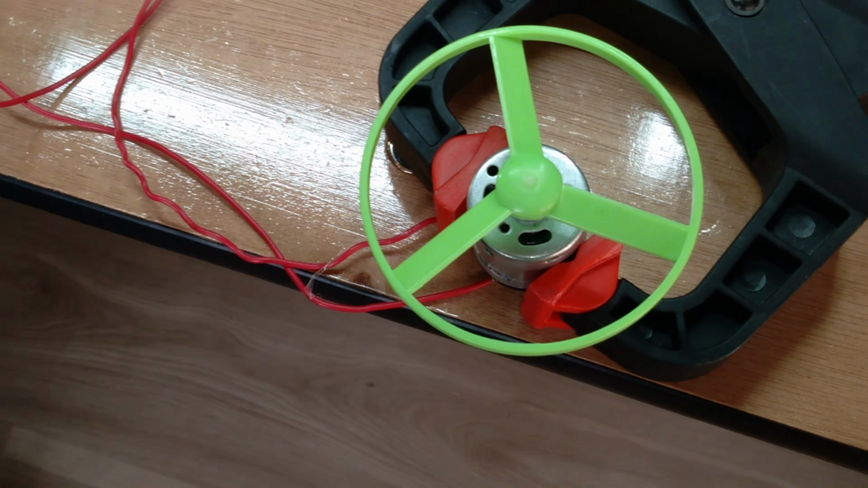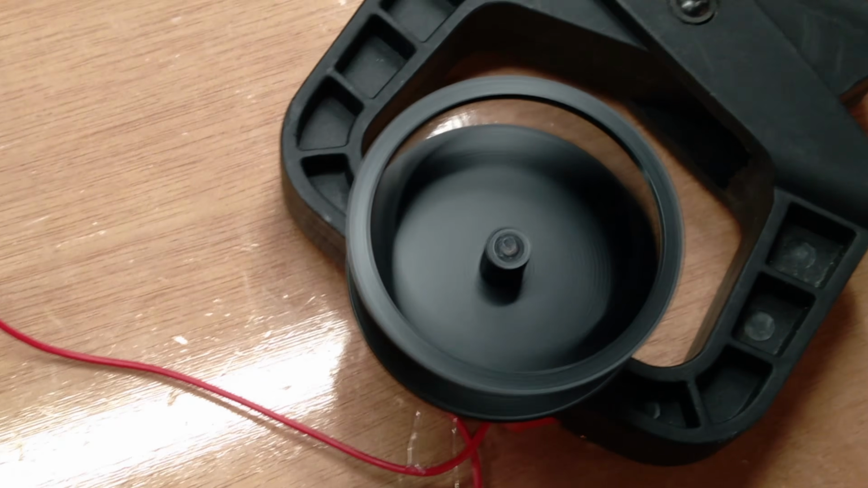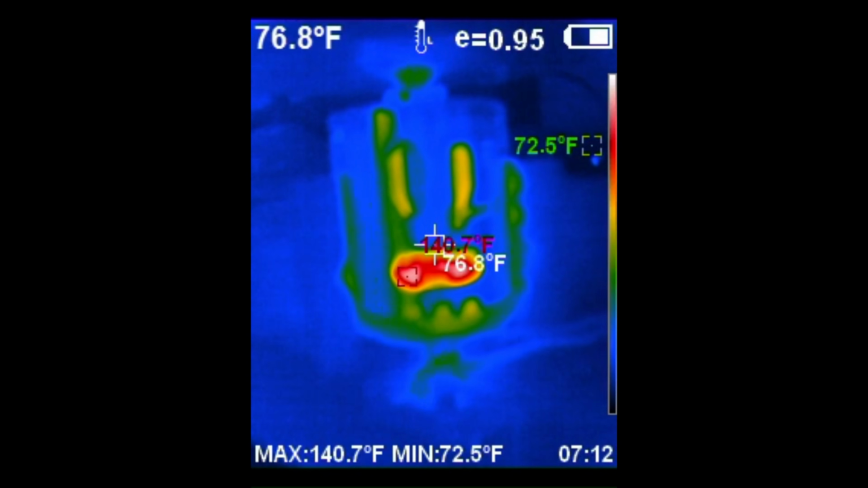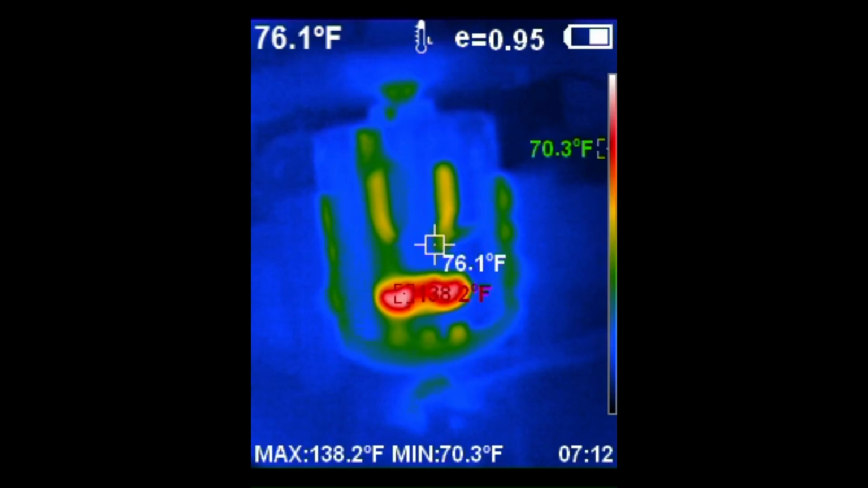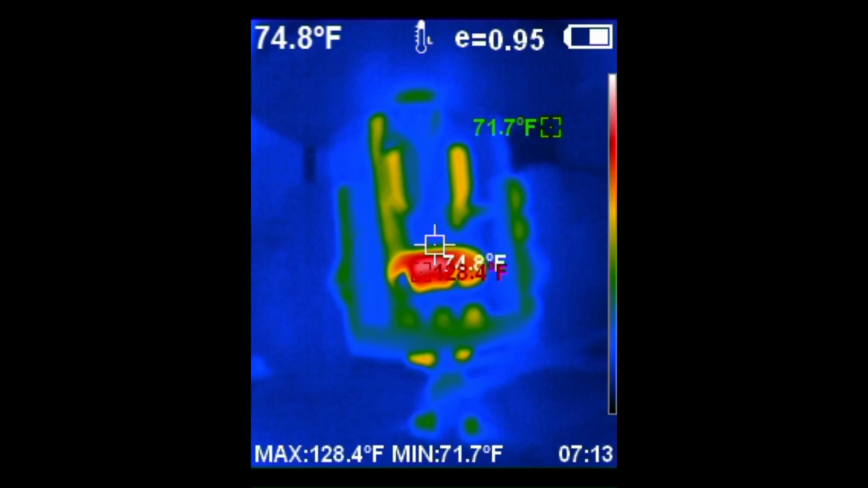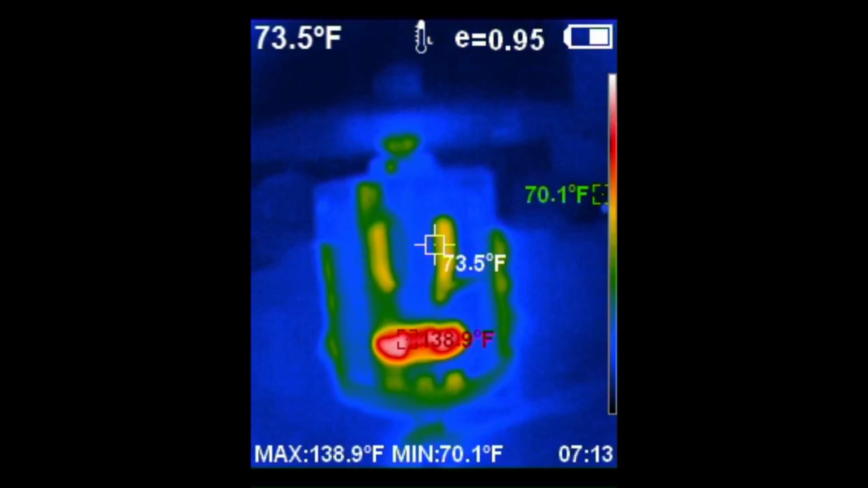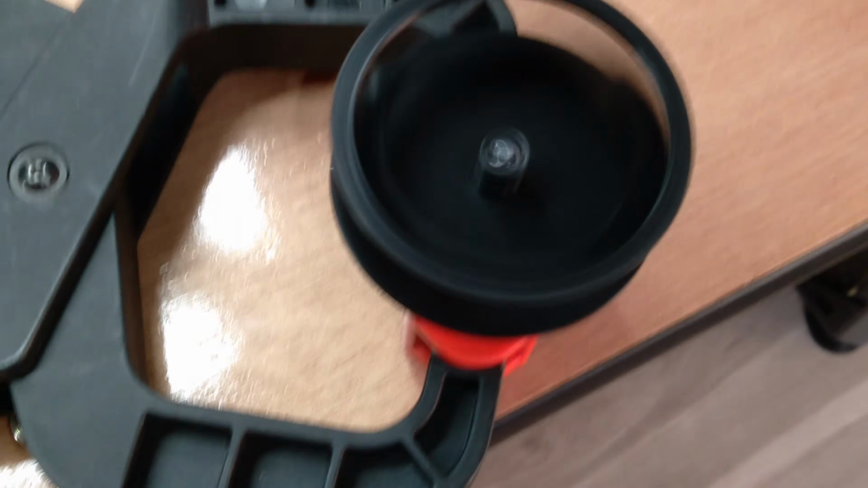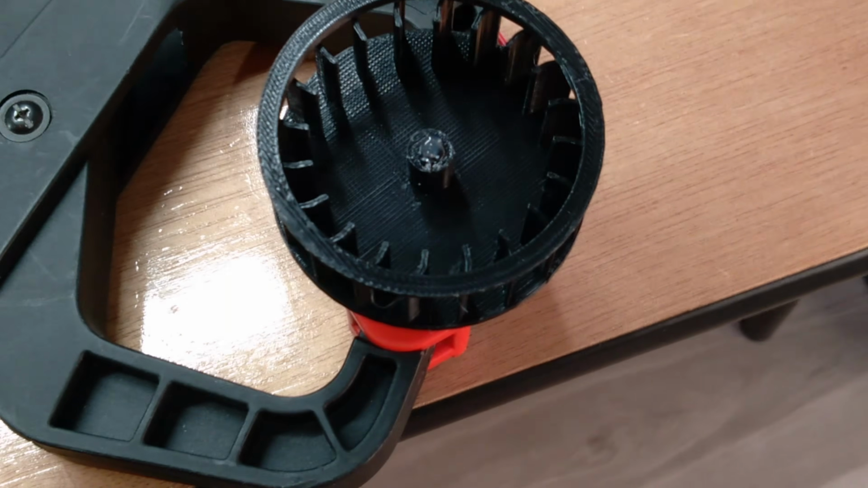Now let's attach something a little bit bigger. Second fan. Seems like the motor's under a lot more load than before with the little fan. The brushes actually got over 140 degrees Fahrenheit, which is pretty hot. The coils are a little cooler than the brushes because they're not the ones experiencing the friction. Definitely got a bit hotter on the inside than the last one.